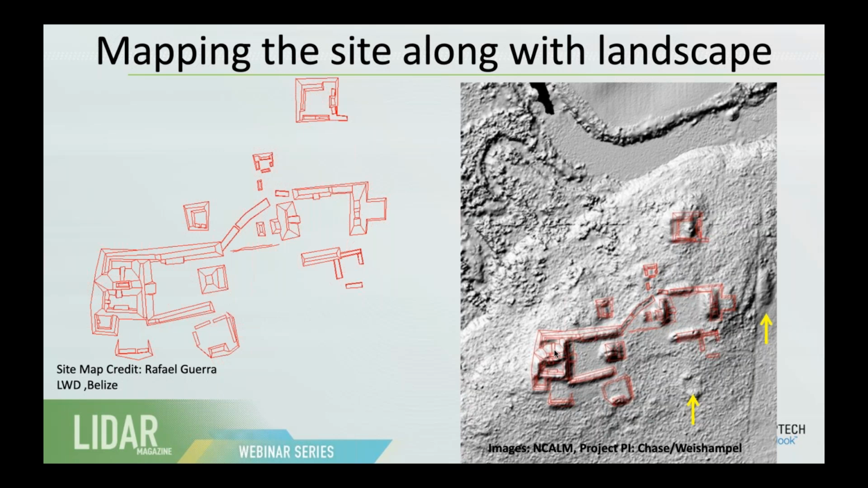To the right, you see the same kind of display, but over LiDAR data. And what you see is that not only do you have the structures, but you have the context of the landscape. Another interesting thing is that people sometimes miss structures on the ground that you don't miss from the air, and those are the things that we have highlighted